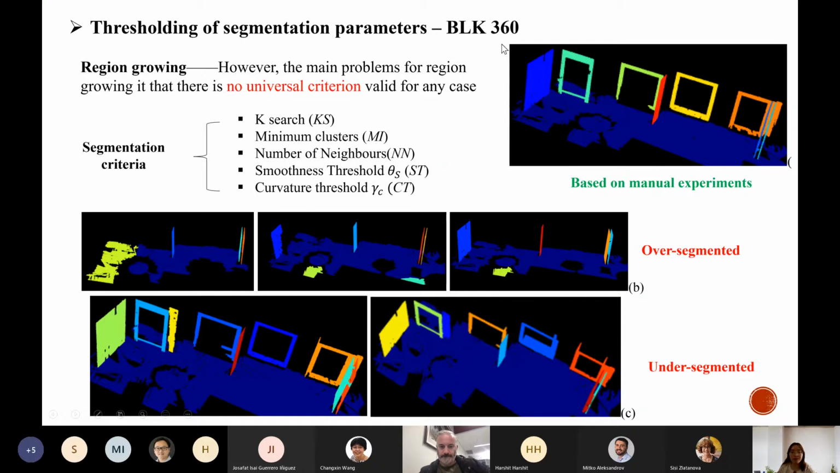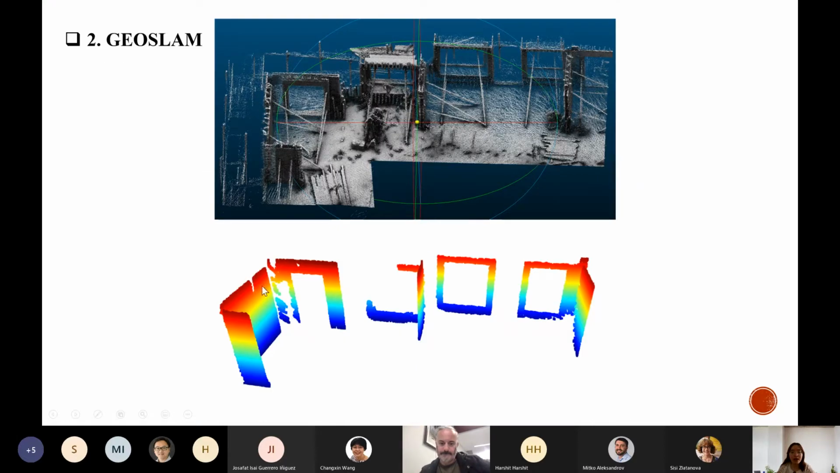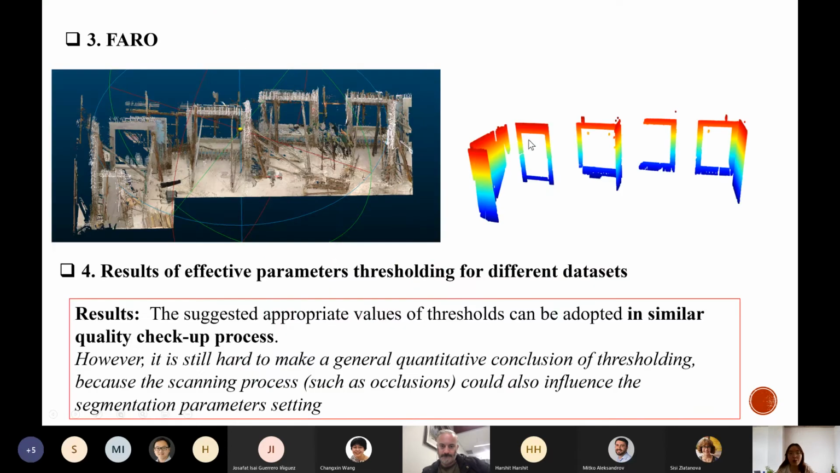This is the segmentation result of the BLK, and for the GeoSLAM, I can also get a relatively good segmentation result by setting suitable thresholds, and also for the Faro, we can get the segmentation result.